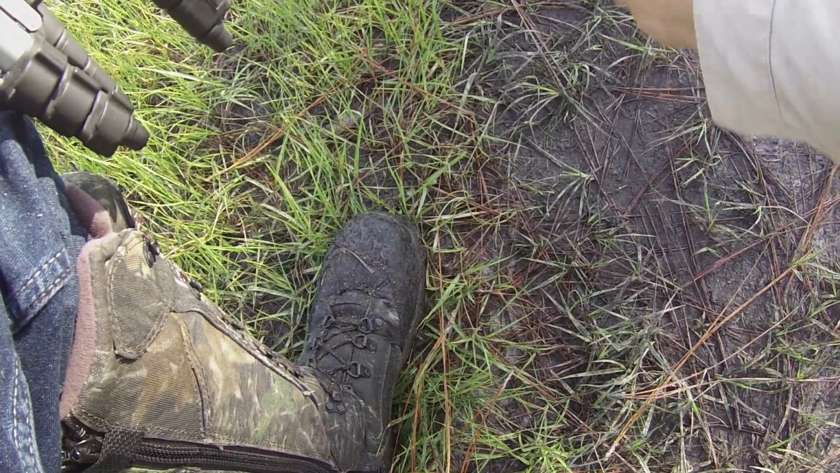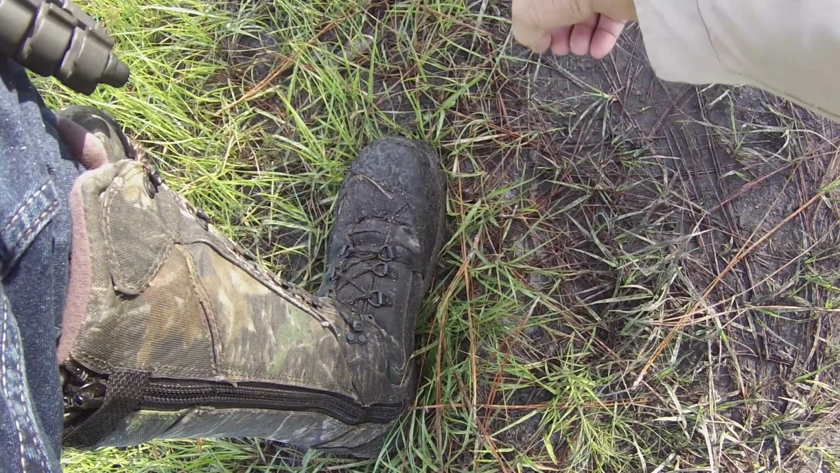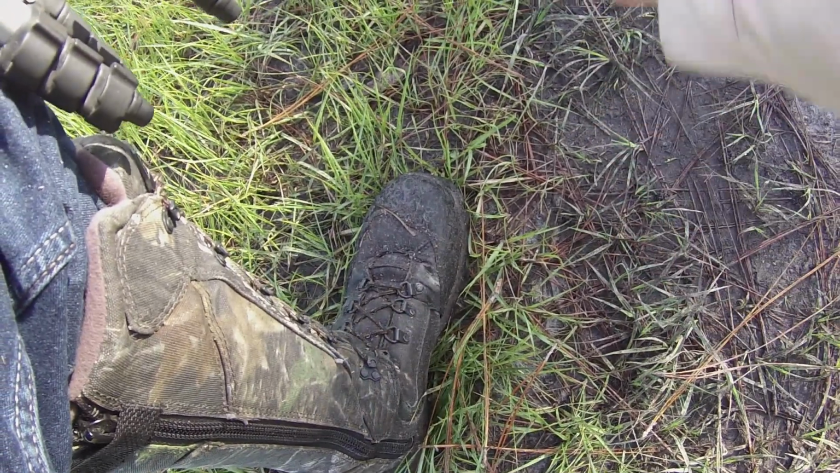So it's not a tire mark, because the rest of this grass around it's not mashed in. Only this part right here, only this is mashed, and not the rest of it here.